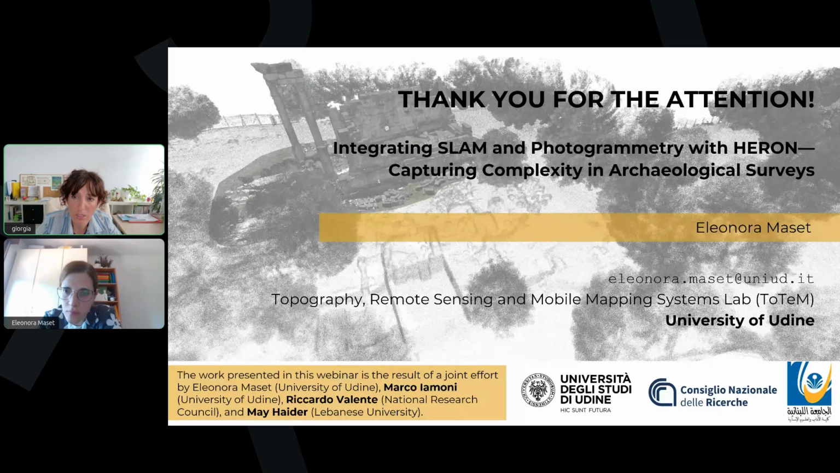Another question: how do you combine UAV photogrammetry and SLAM? I mean, how did that work in practice? Do you work in the same software, or how did you do that? Well, that's a good question, because the integration is not completely straightforward.